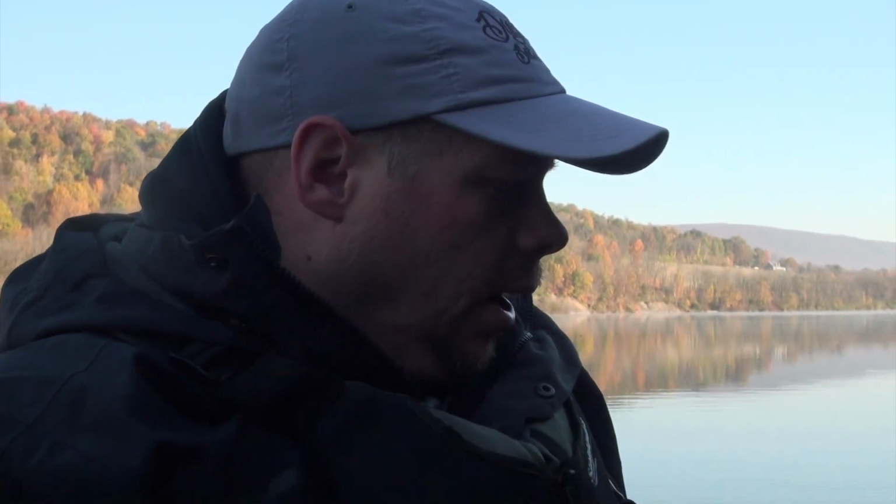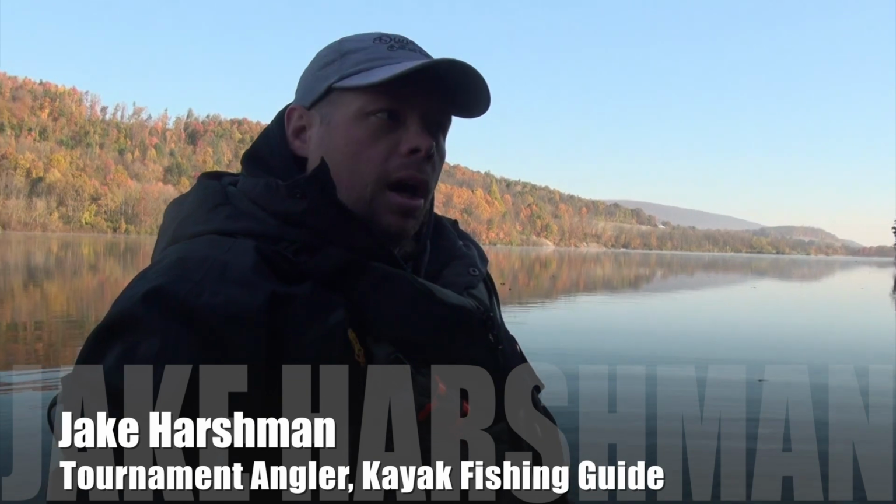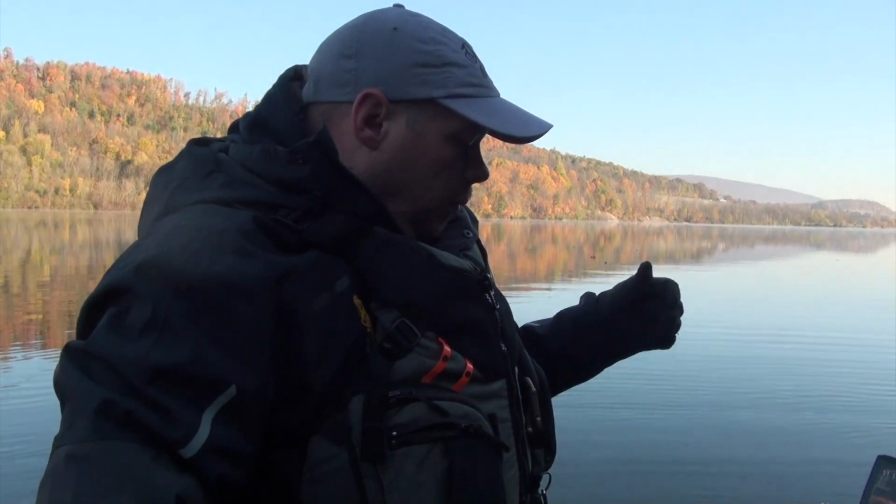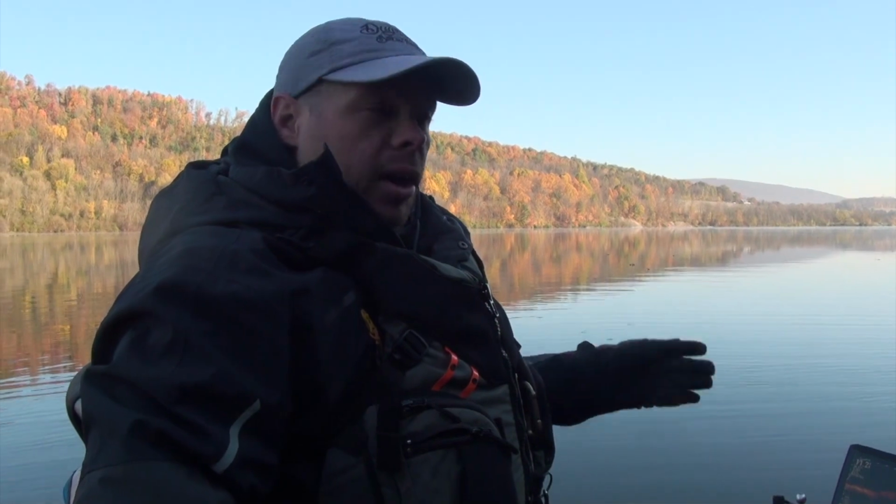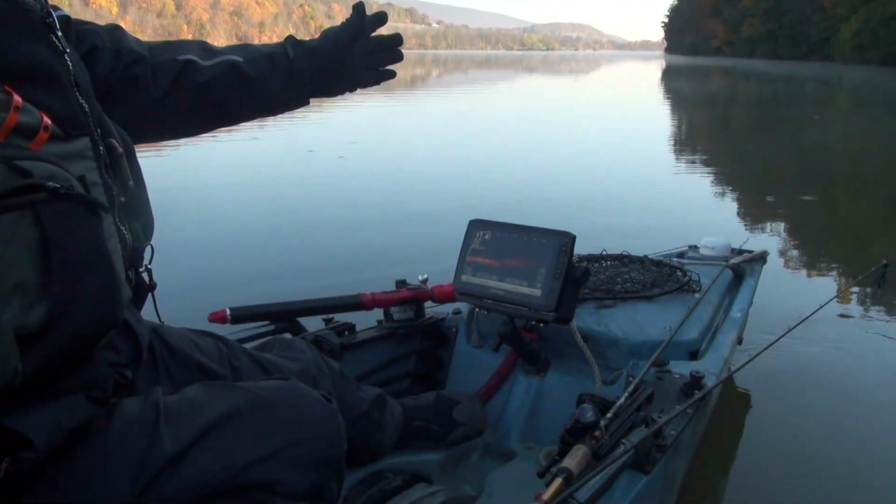I have Garmin Panoptix set up on my kayak, and I use it for basically looking in front of me. A lot of people have it on a mount so they can turn it and see 360 degrees. With the Hobie 360 drive, I just turn my boat and cast in front of me. What we're looking at right now is out in front of my kayak.